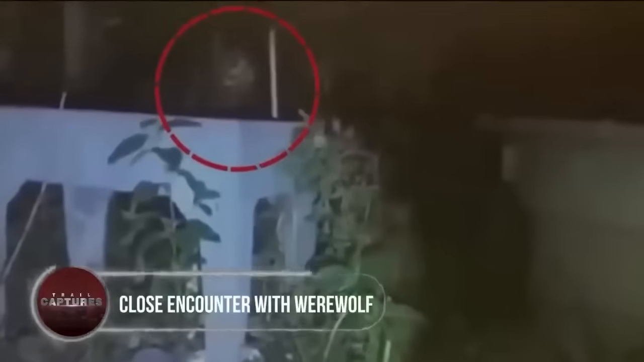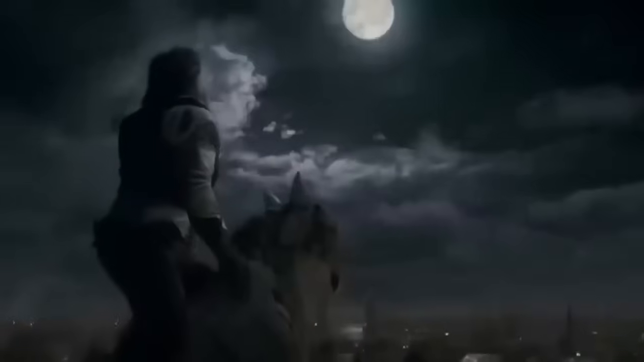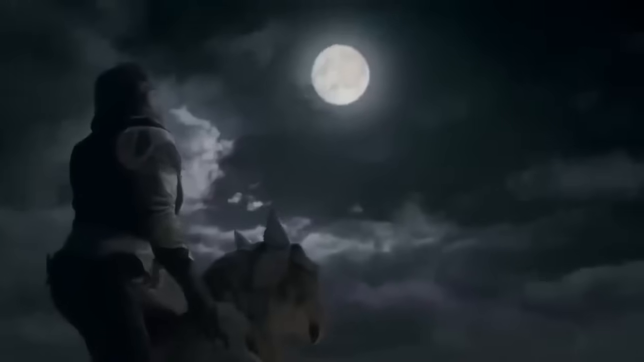Close encounter with werewolf. In Brazil, one fateful night, a man claimed to have experienced a spine-chilling encounter with a werewolf. Unlike the common myth of full moon transformations, this horrific beast emerged on a pitch-black night. The man stumbled upon the creature hiding behind a wooden structure in the dark forest.